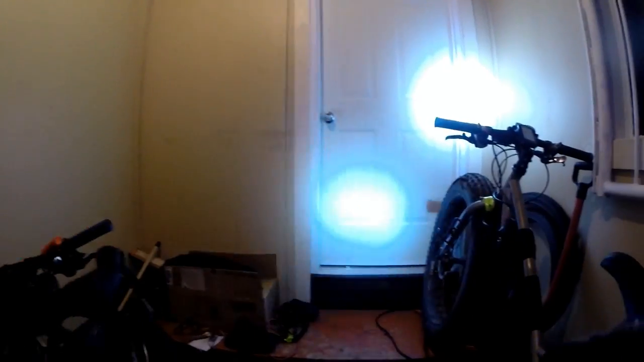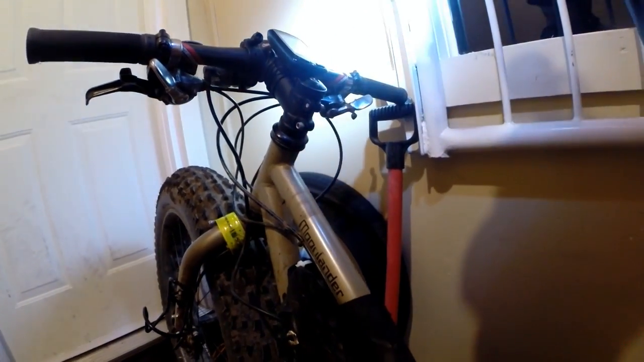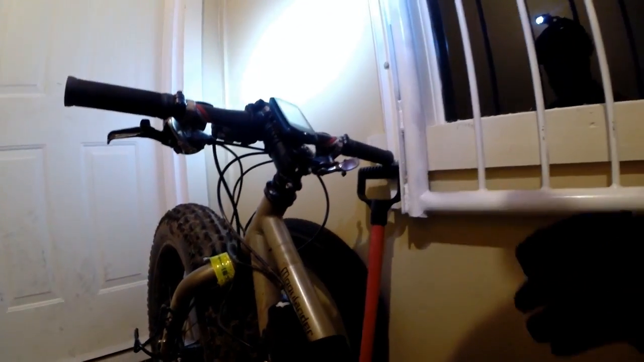There's a small sampling of bikes. I got bike hooks, I'm too lazy to hang them up there because I'm using the bikes all the time. So yeah, it took an hour, 20 minutes, 26 seconds. So it was a good estimate on my part. We only went 17.5k. Our average speed was 13.1k an hour. Max speed 39. Yeah, you don't go very fast on a fat bike, but they're still fun as hell.